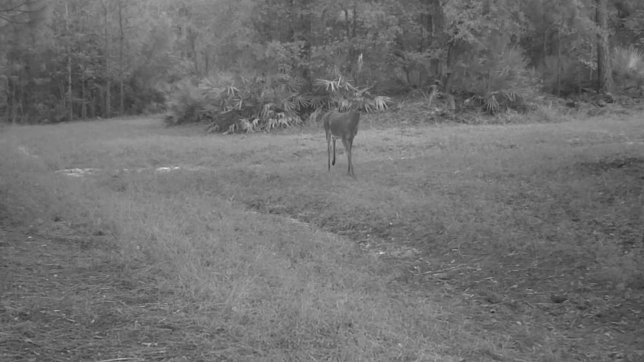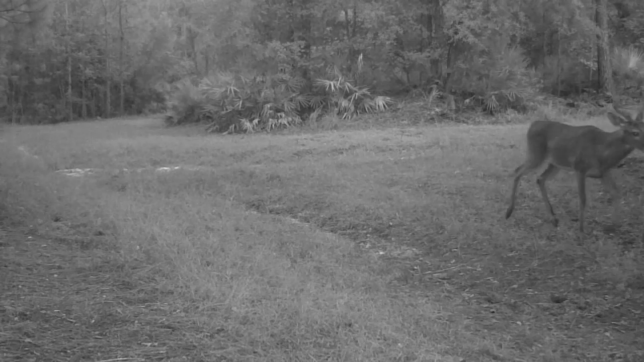But he's following that doe. He's checking her out. And here we got another coyote. Could be the same one or could be a different one. We got quite a few around that area.